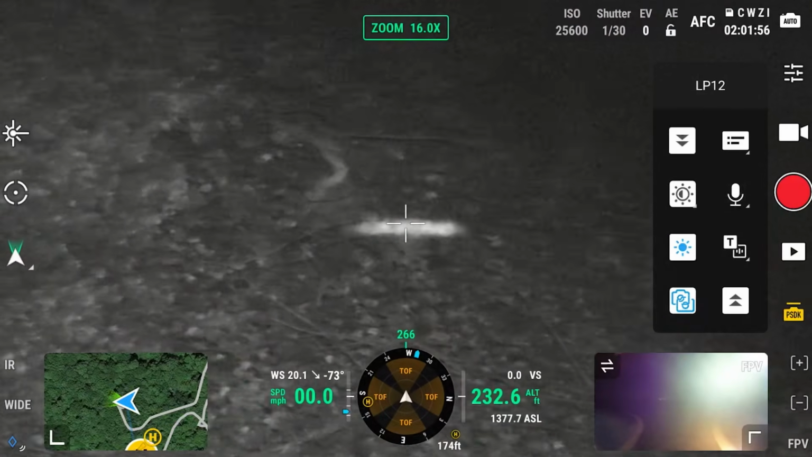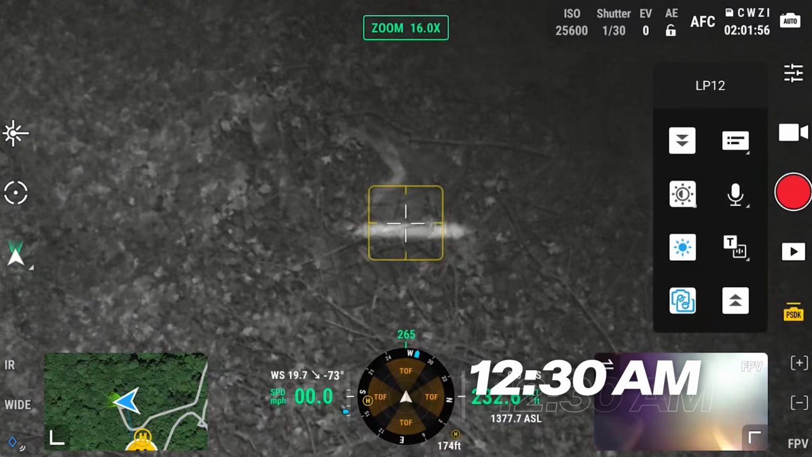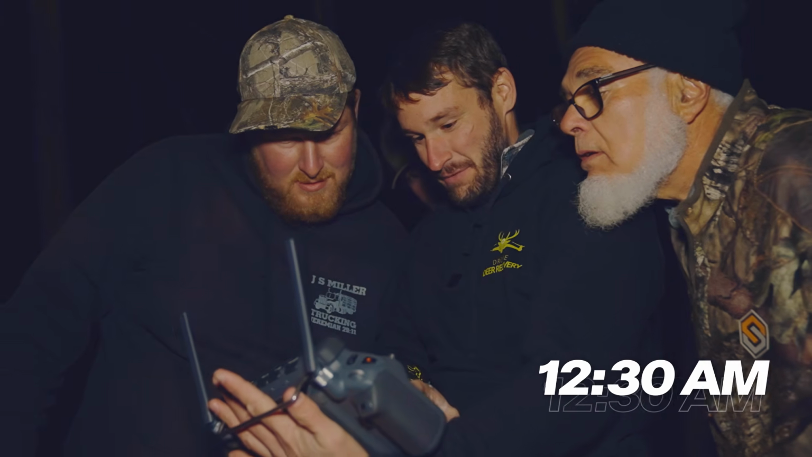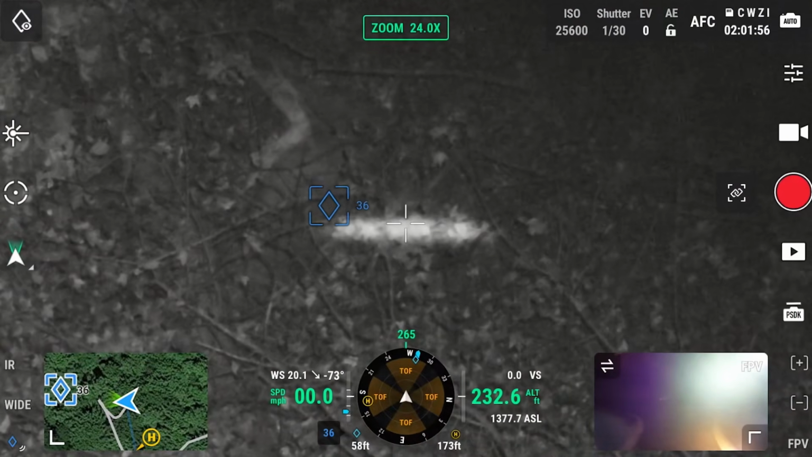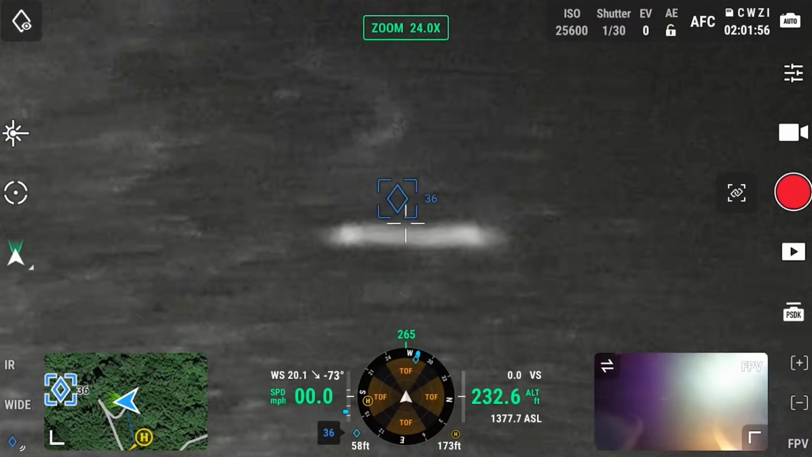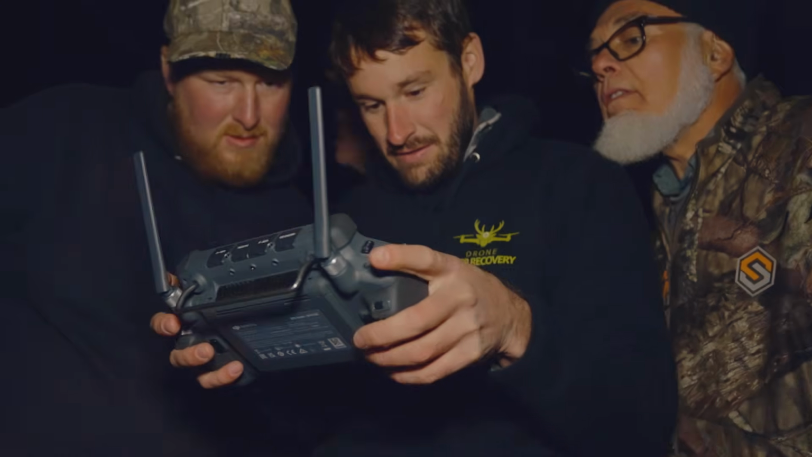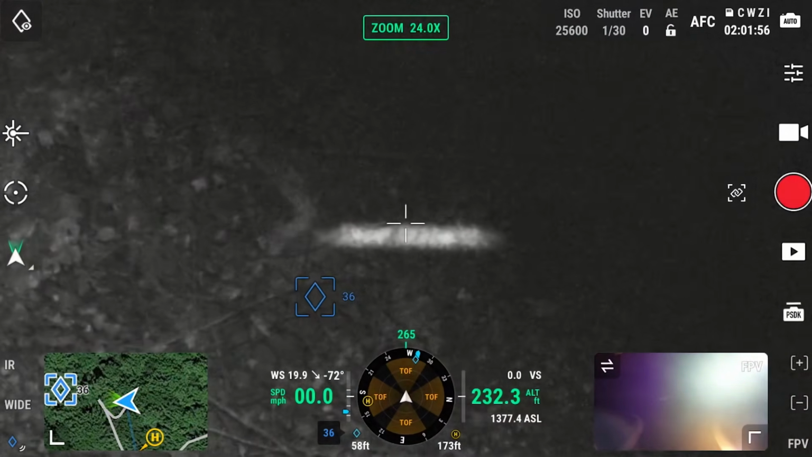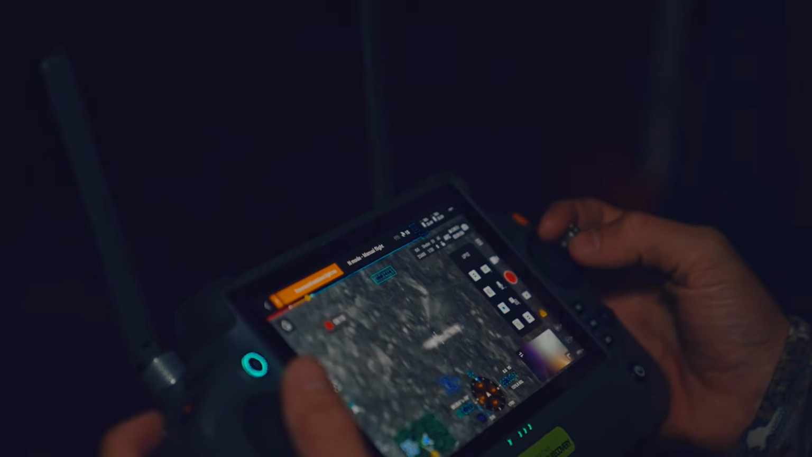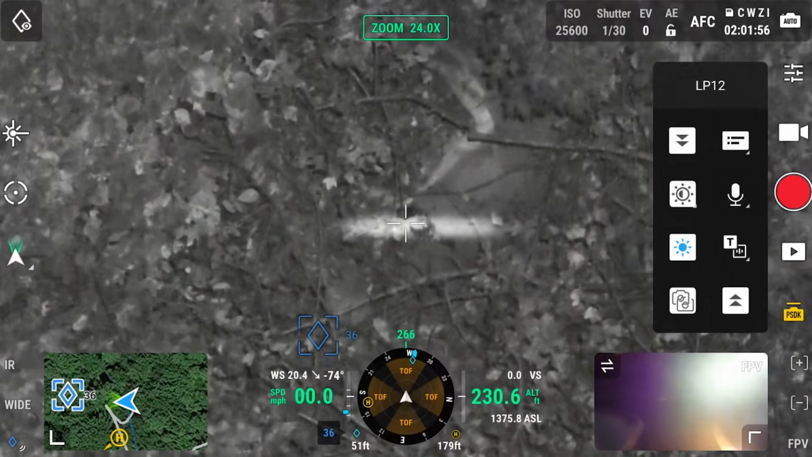There he is, boys! You got him. Is he dead? Oh yeah, he's flat. Are you serious? Antlers right there? That's a deer laying flat on his side. You freaking got him! He's gone. Laying flat, right? You see his head down? Yep. Right there is his antlers.